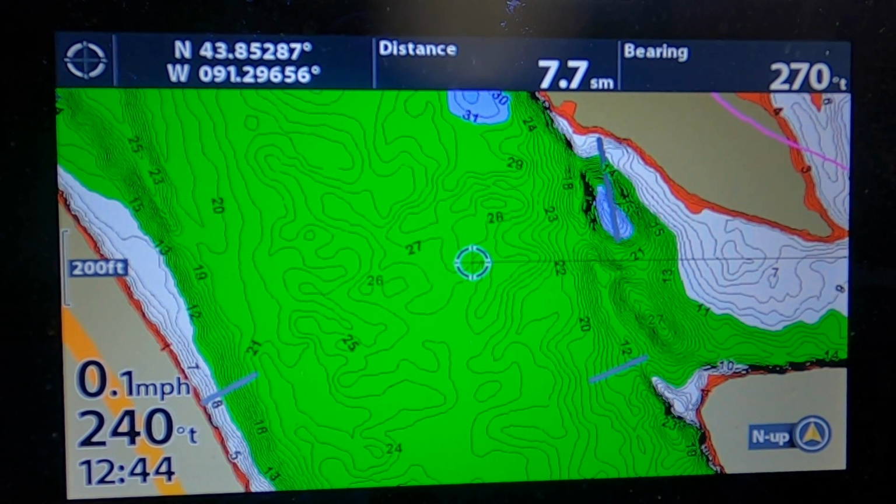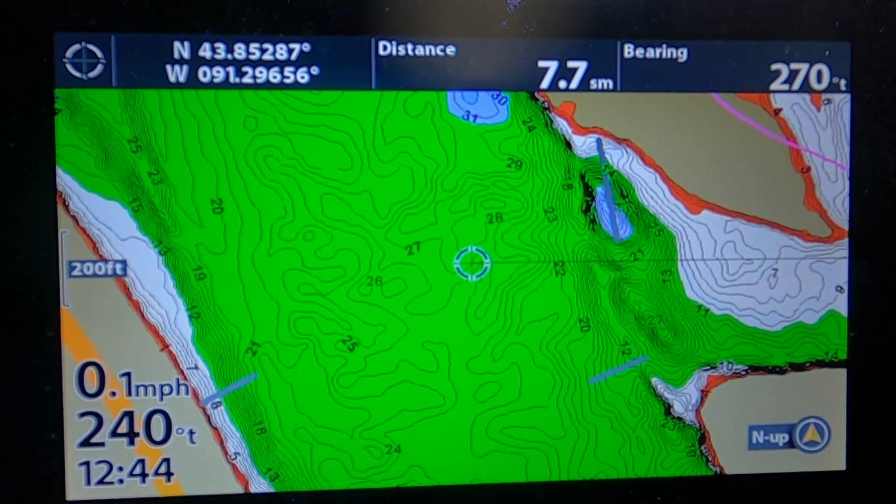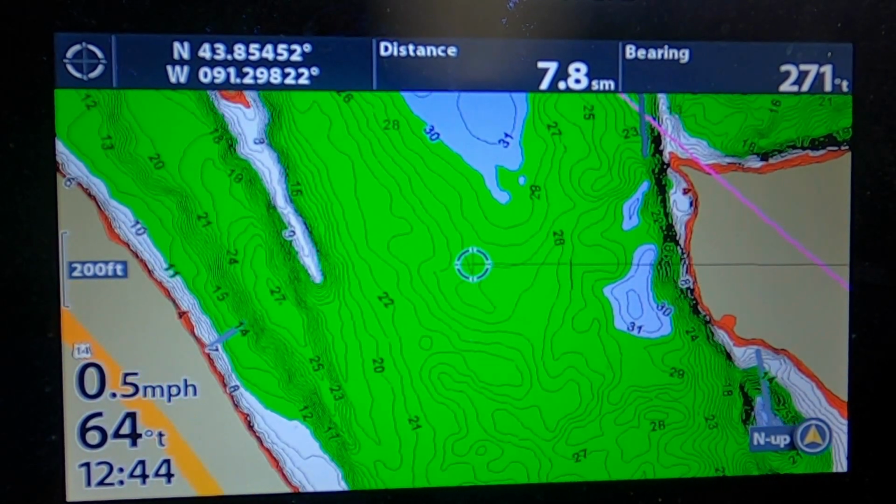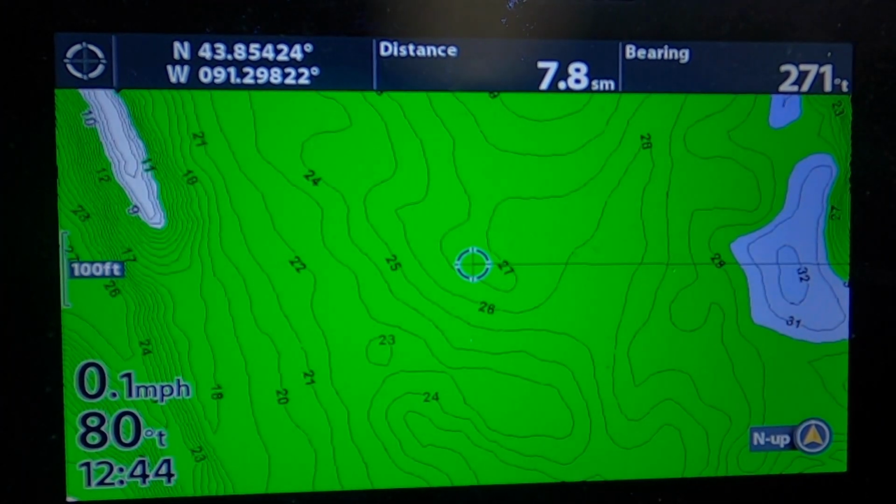Okay, so now that I've had a little time to play with the Humminbird Smartstrike, as you can see on this map, this has all the features of regular Lakemaster, and I can zoom in a little bit more.